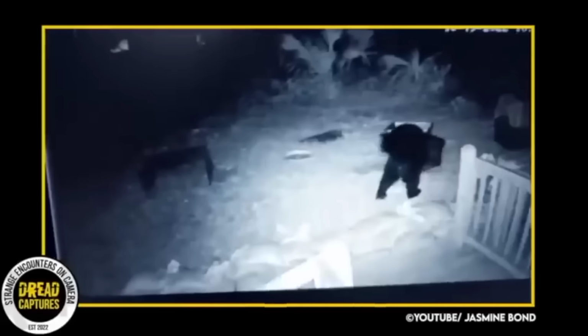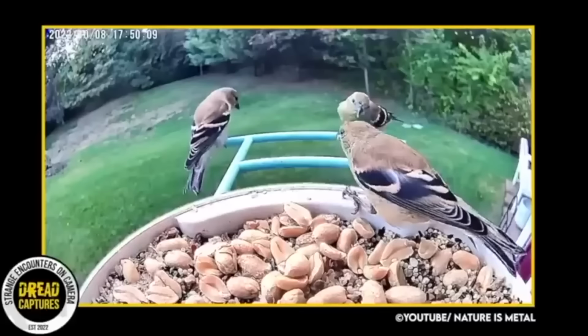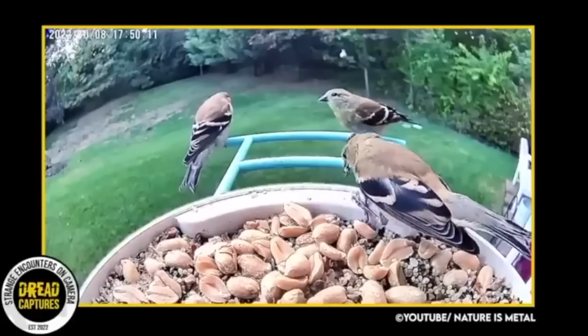The owner says the bear frequents this property, and that is one of the main reasons he got the outdoor camera. As we get toward the end of the clip, the cat returns the favor and runs the bear off. This is a wild one. Check this one out.